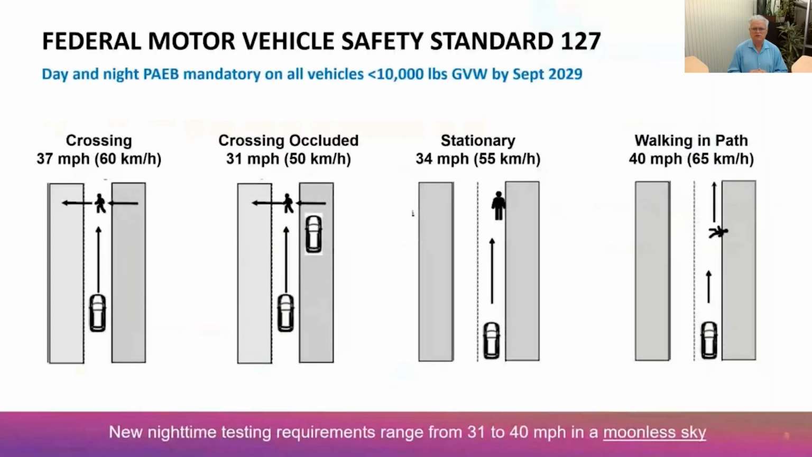The test conditions that NHTSA has specified in this FMVSS 127 are shown here. They're pretty standard real world type of situations. You have a test case where a pedestrian is crossing the road from left to right.